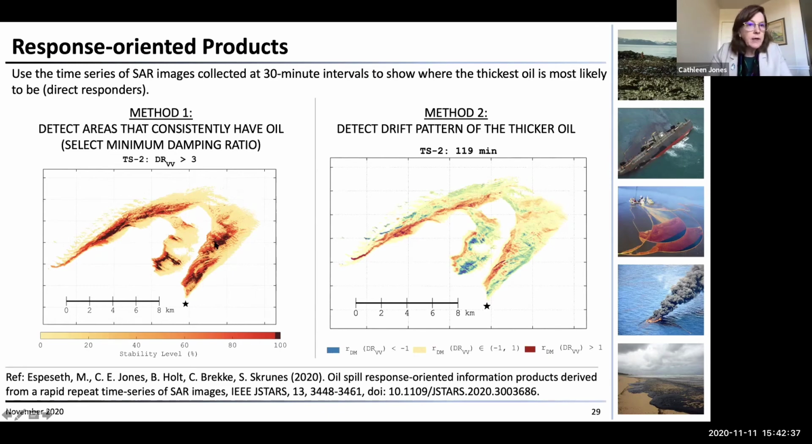This would tell somebody who had to respond that if they went to this location, they're most likely to find oil there, the thicker oil there. And recall that the boat was down here, so they were not in the best location for finding the thickest oil, unfortunately. And then the second method detects the drift pattern for the thicker oil.